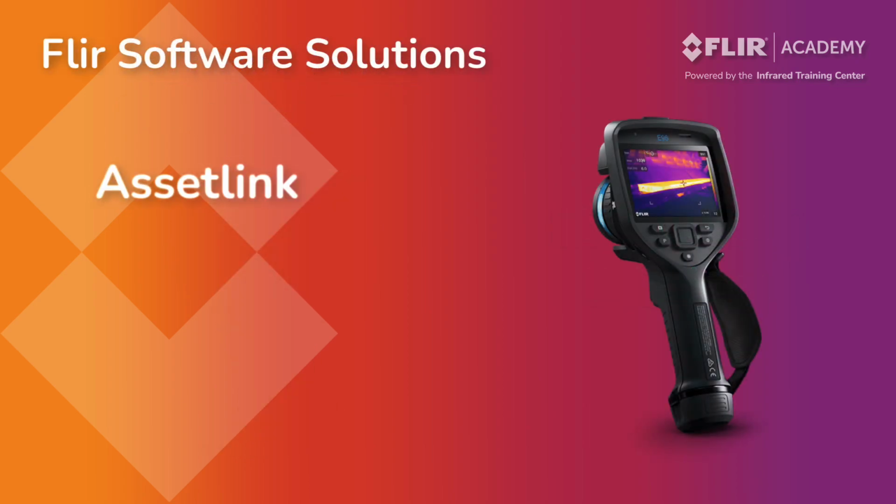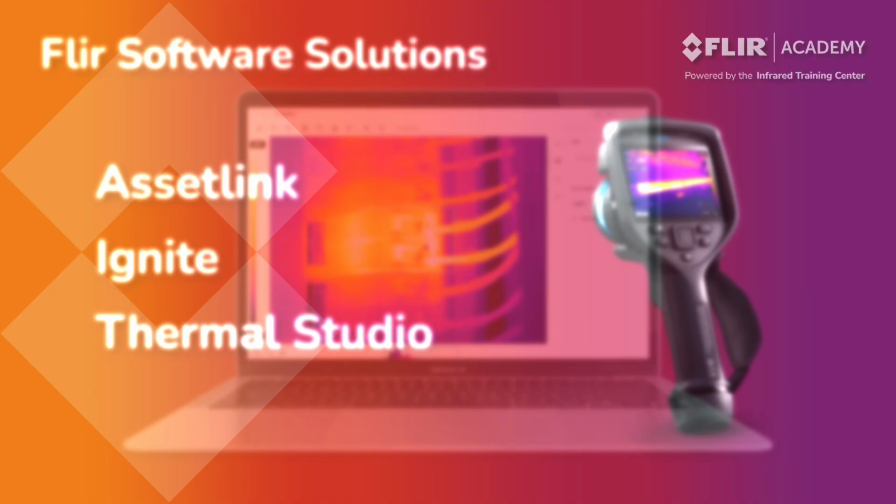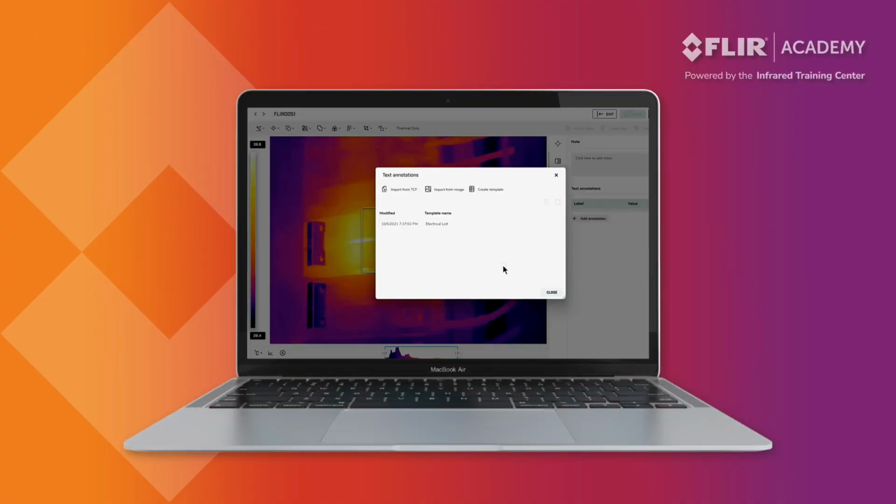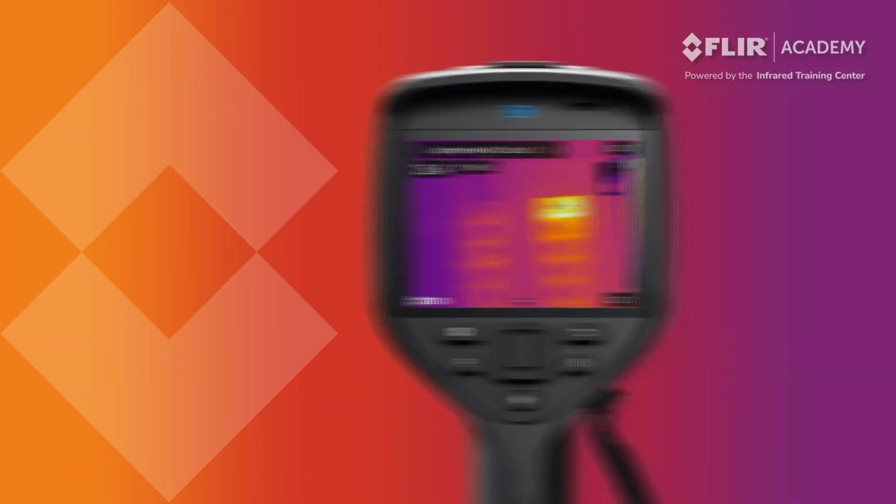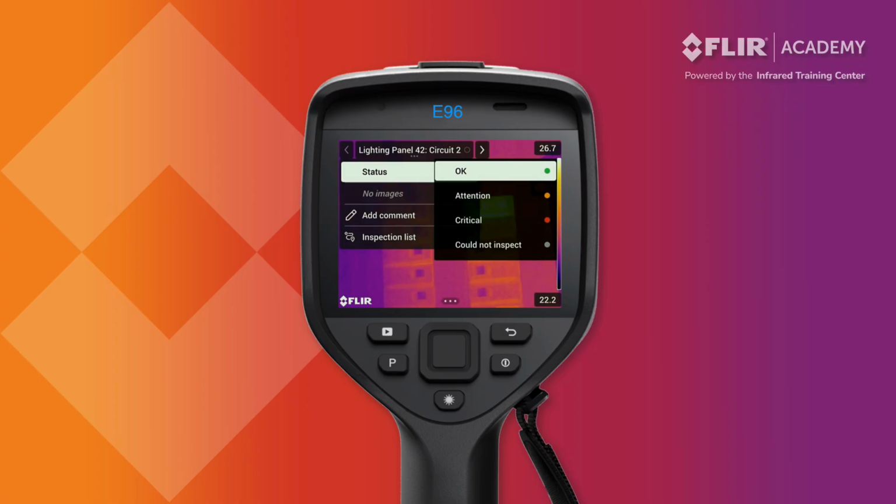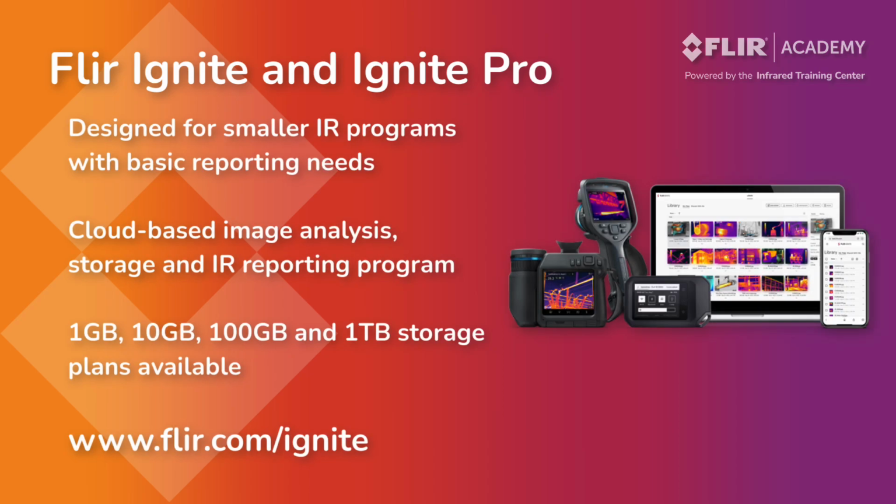The EXX series thermal camera works with AssetLink, Ignite, and Thermal Studio. These software programs provide the ability to analyze images and generate inspection reports. Both Ignite and AssetLink are cloud-based software solutions, while Thermal Studio is a powerful desktop application. AssetLink and Thermal Studio also offer the ability to create routes and provide more advanced inspection support for thermographers and their maintenance teams.